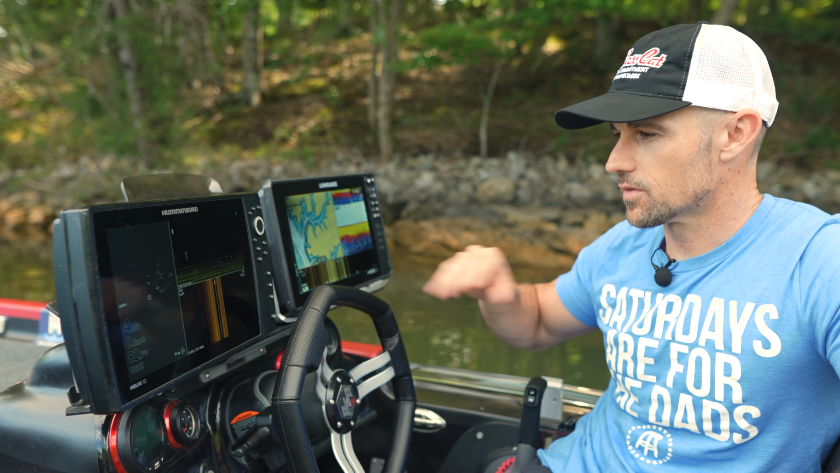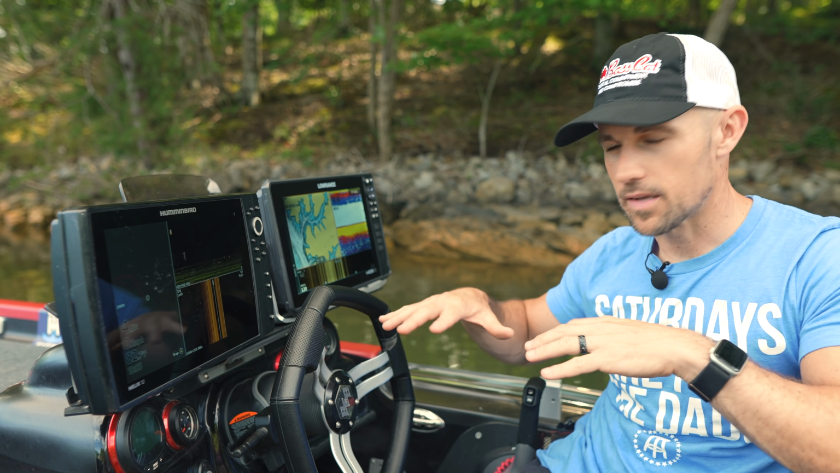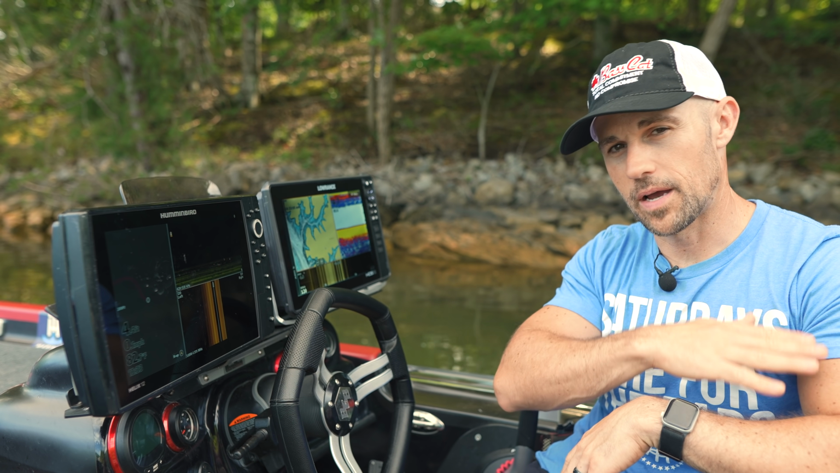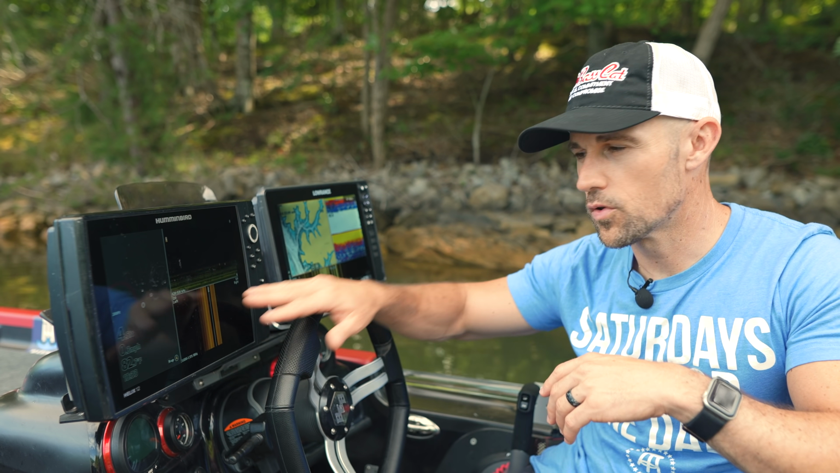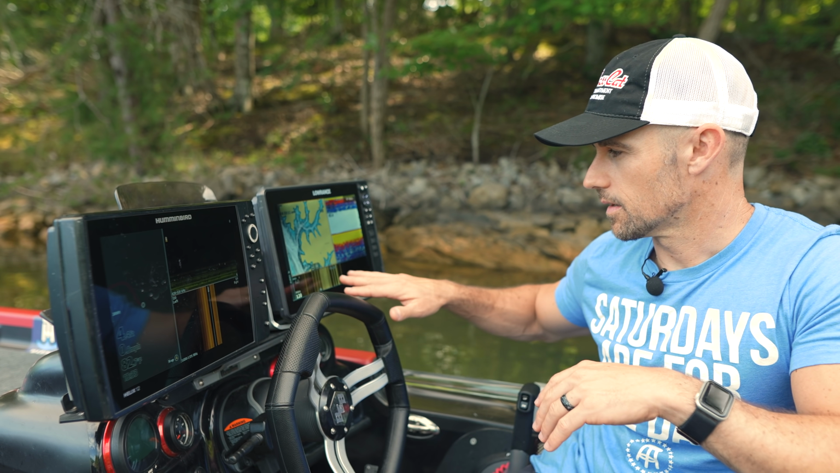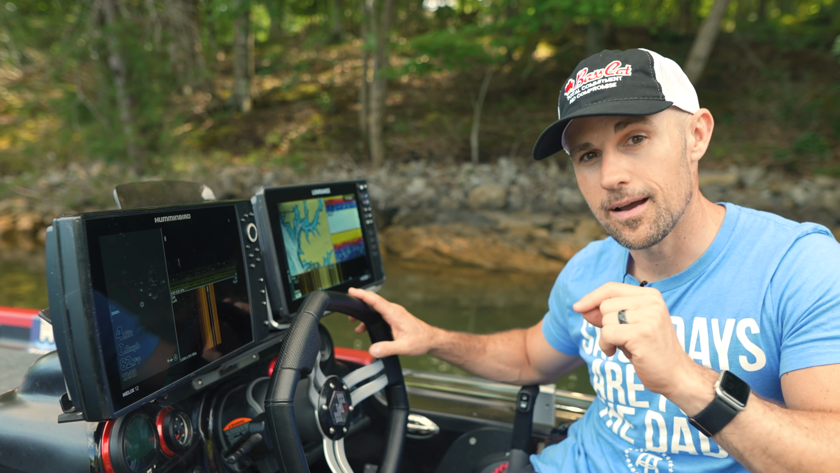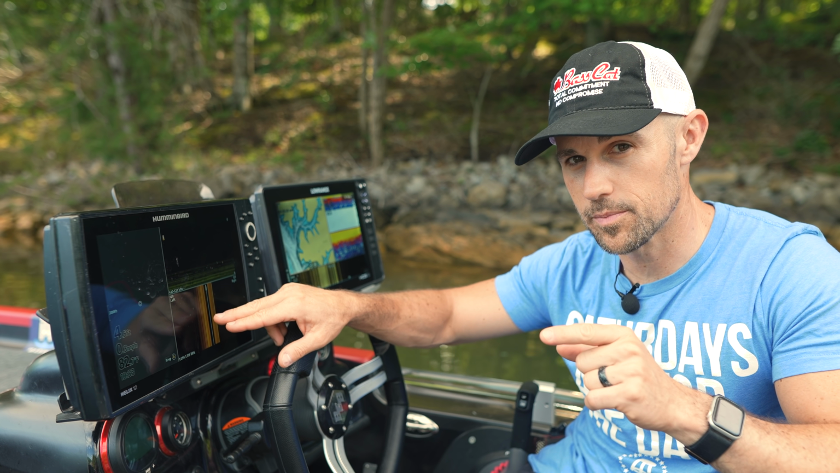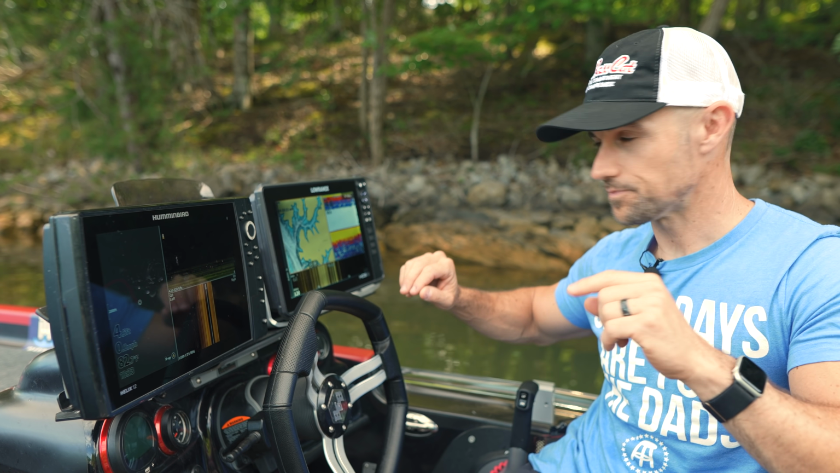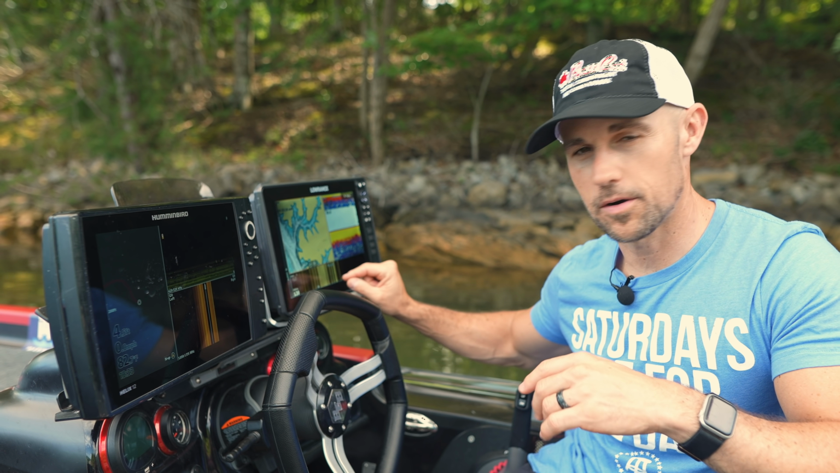So first of all, I have both side imaging, side scan transducers mounted in the back under my Bass Cat. As you can see, I have them both pulled up at all times. Both of them are pulled up at all times because there are times I can see things a lot clearer on the Humminbird, but yet there's other times whatever piece of cover shows up a lot better on the Lowrance.